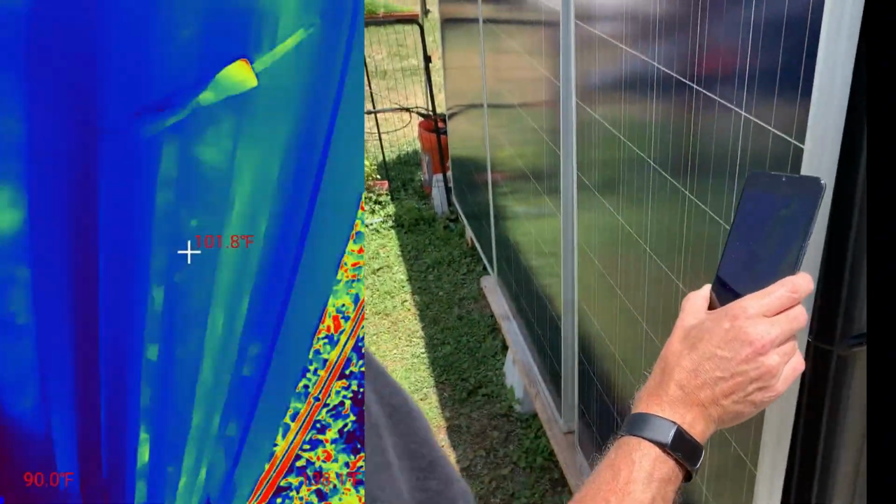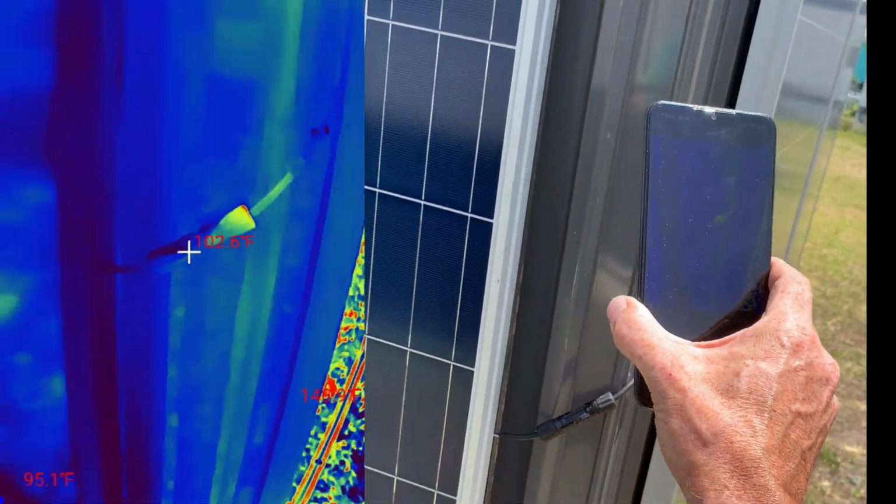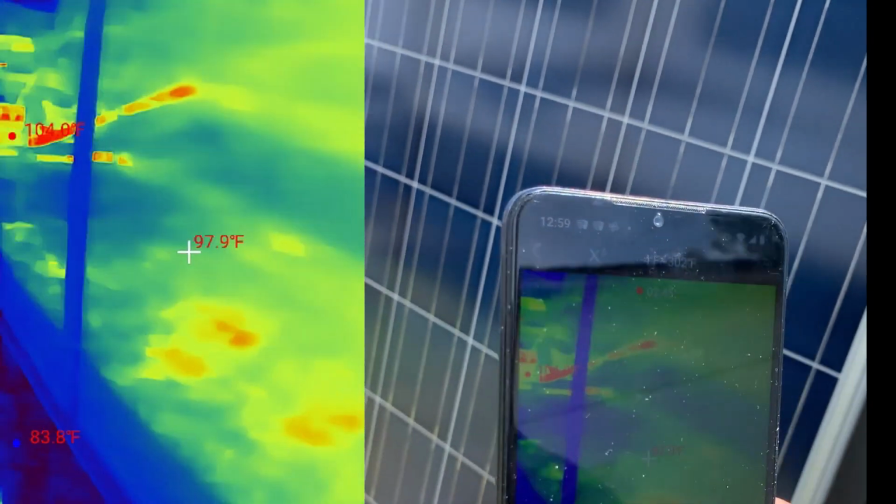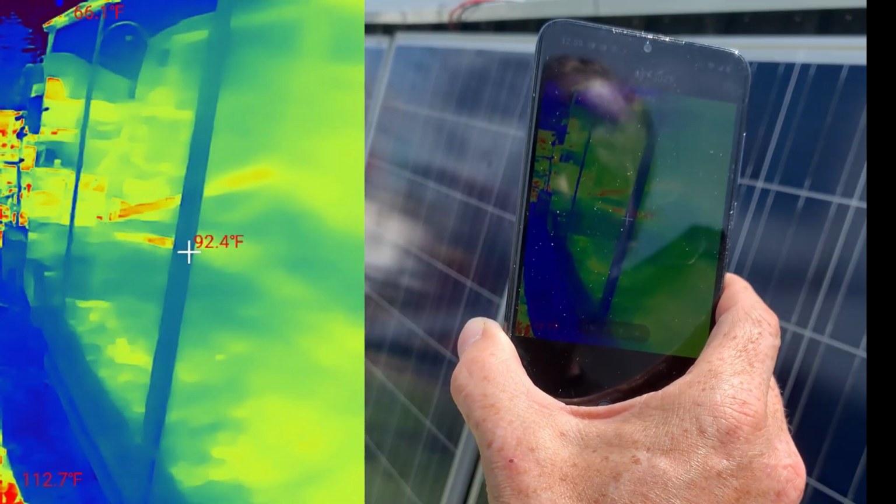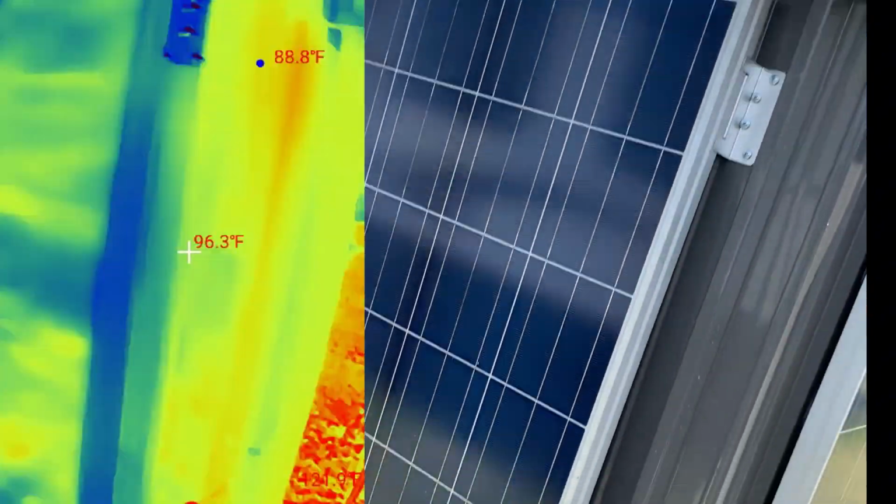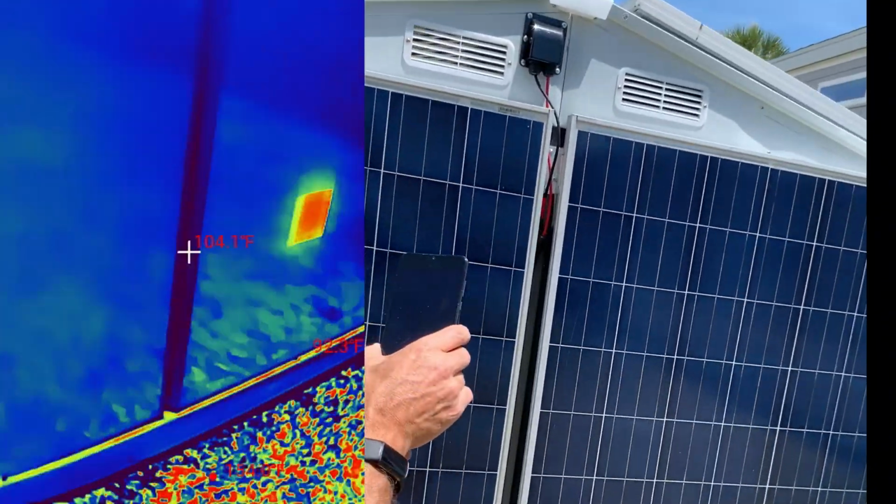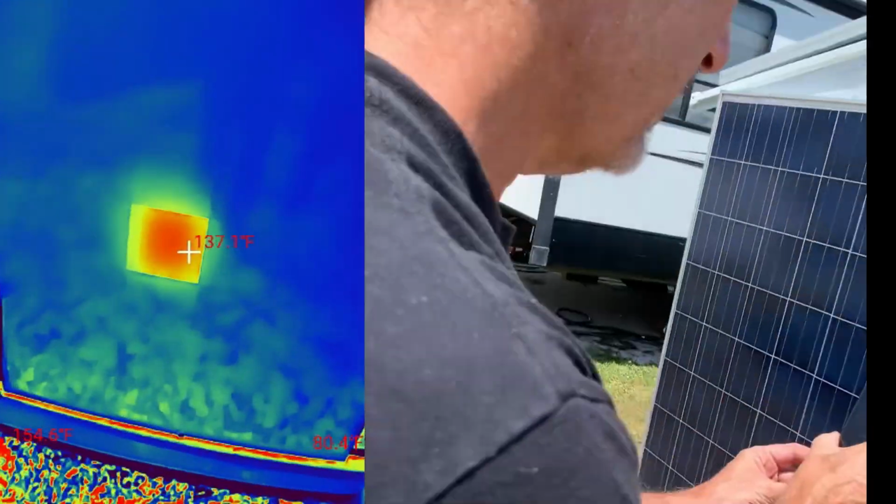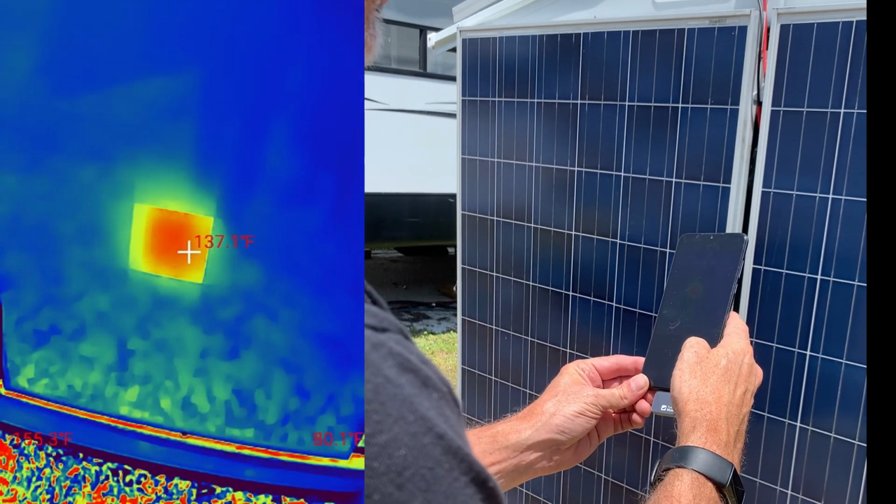I'm going to take it over to this one here. As you can see, that MC4 connector looks quite good. And if I take this and pan it around to these panels over here, I'm seeing some reflections and stuff, but nothing that shows any real problems there. And this is the primary one that would concern me, that running at 140 degrees, and that's something that I'll need to take a look at.